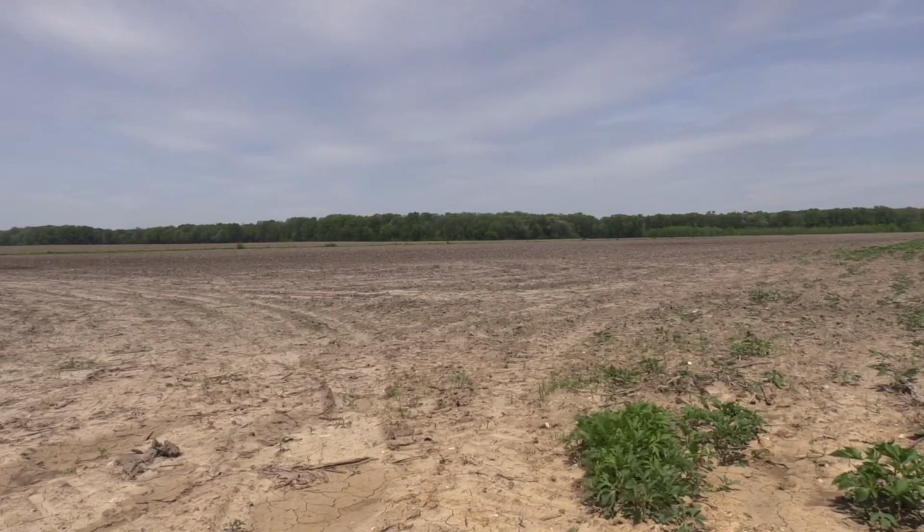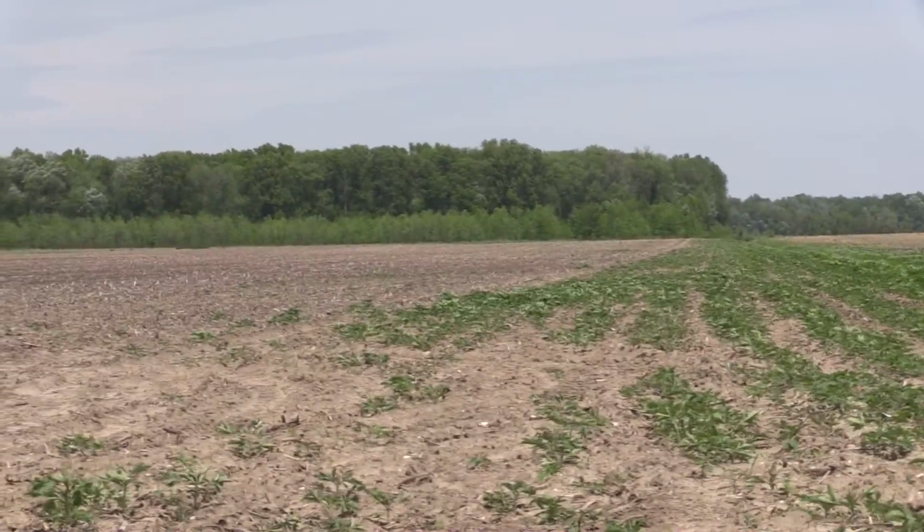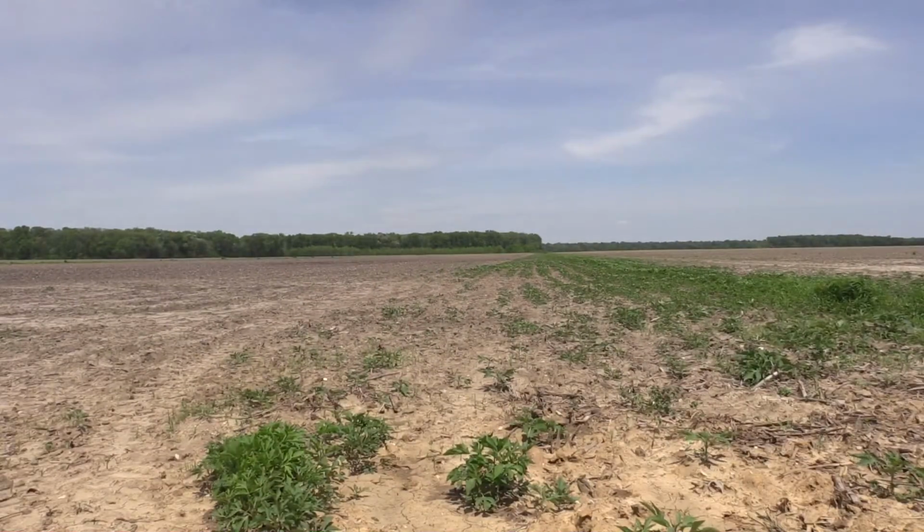So what you're seeing here in the background, this is called 1,000 Acre Woods. When I first moved back over in here, I drove around a lot and I would call. And like you see my truck that I was sitting right up against, I'm right off the side of the county road. So I would stop and I'd call, and I'd find out where they answered.